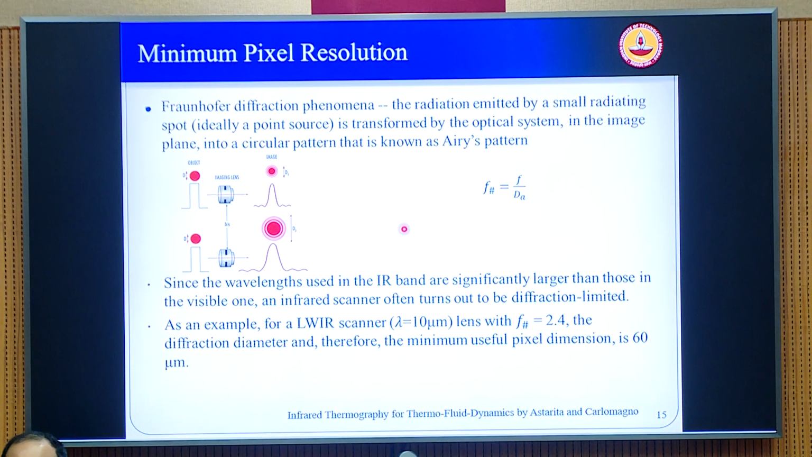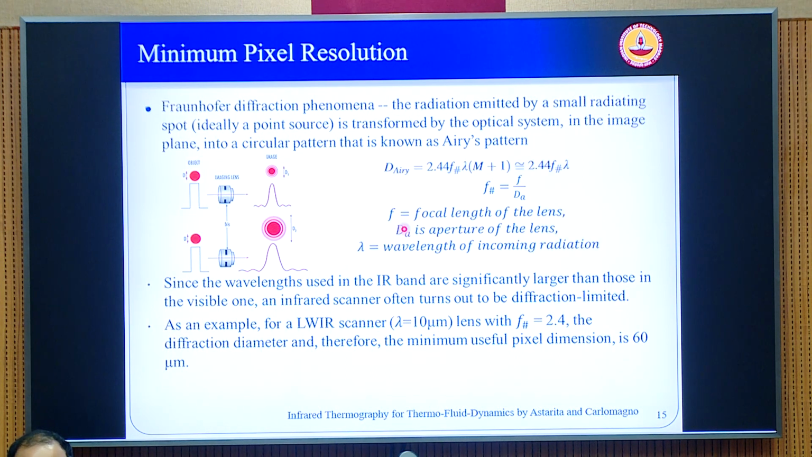Unfortunately, for the IR bandwidth, if you calculate using the expression given here, what is the diameter of the Airy's disk that forms when you take a point source and put it through a lens, for a particular wavelength? It is approximately 2.44 times the focal number times the wavelength.